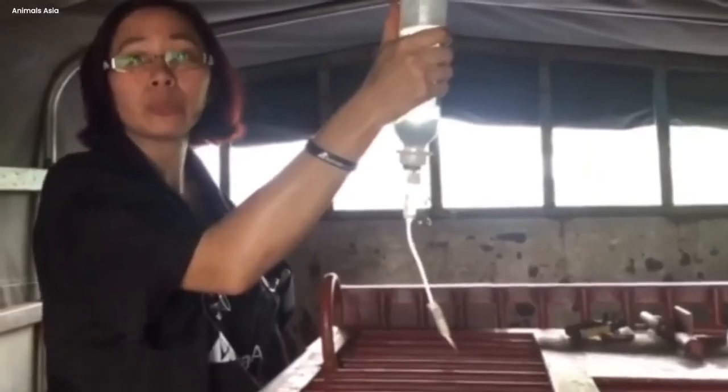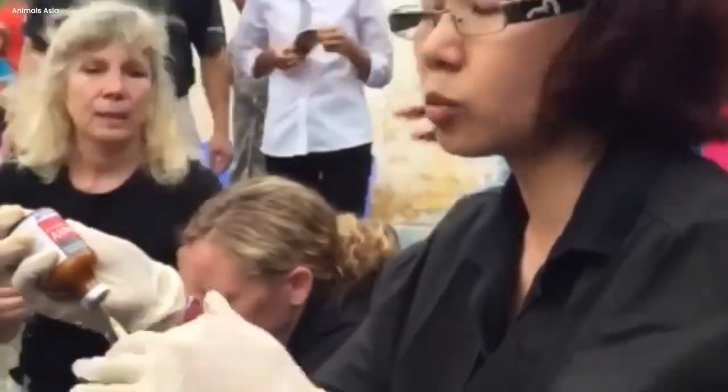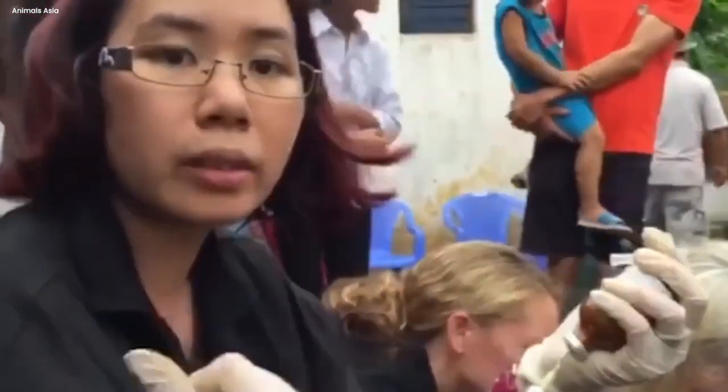Her healing was a puzzle, as veterinarians gave her vitamins and mysterious injections whose purpose was known only to a few. We gave her antibiotics. We also give her some painkiller because her joints are quite sore and she vomited earlier.